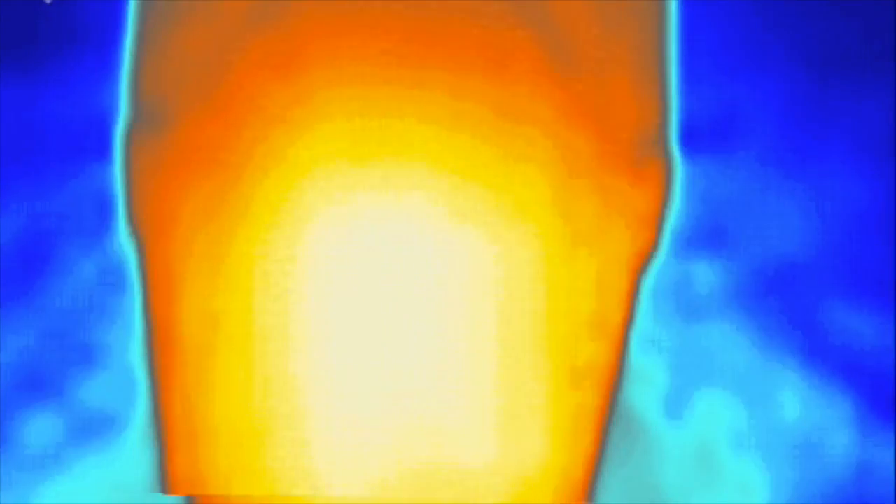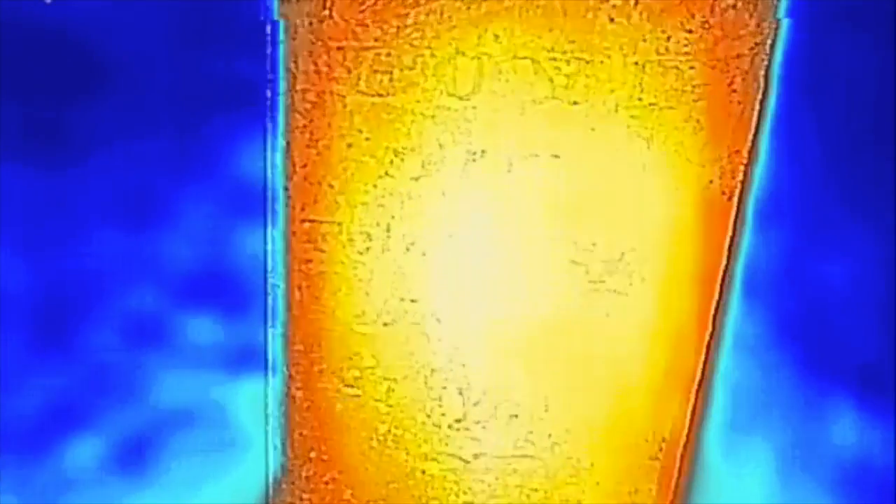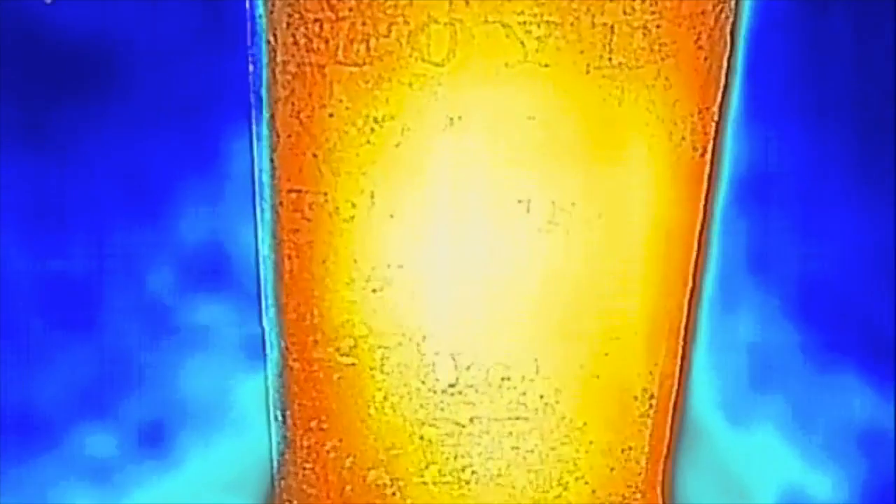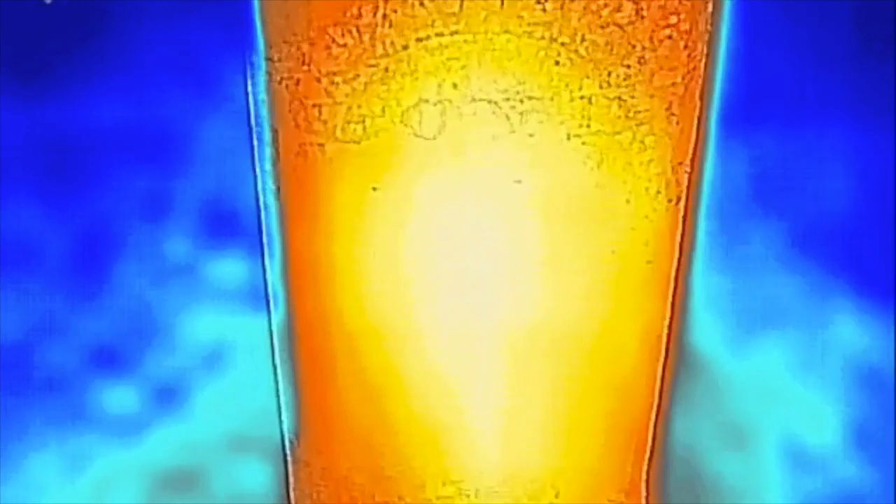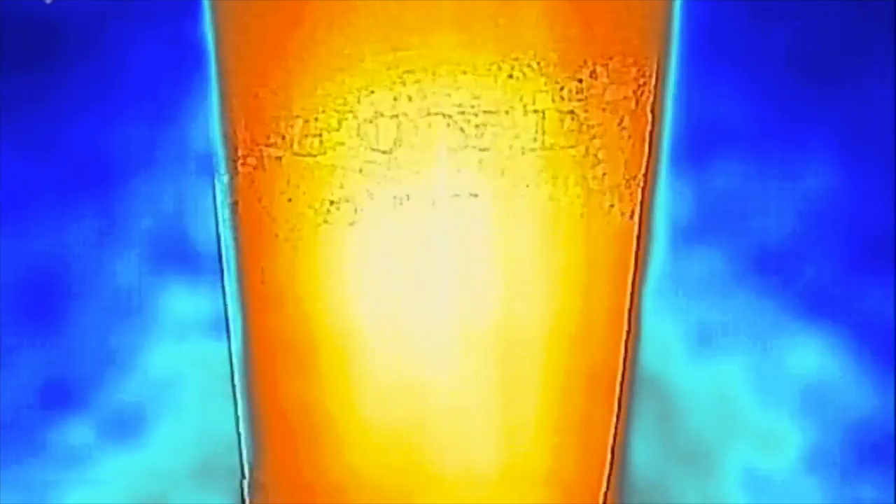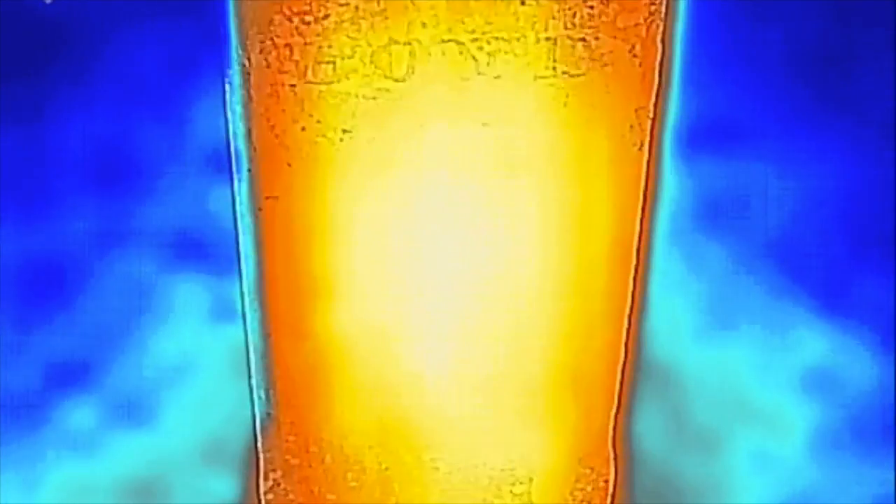Well, what's it say? Let's try to zoom in here and see what it says. I don't know if we can get any clarity on here. It's really worn. This is an old stone. David C. November 10th. Died 1878, I think is what it says. Very old.